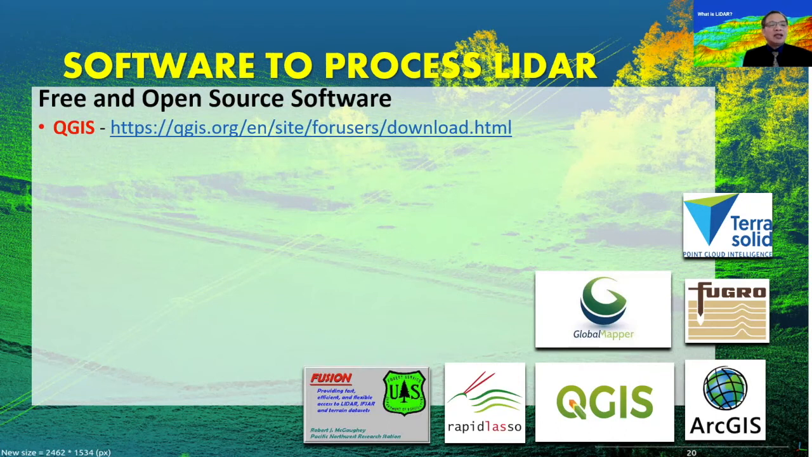The good thing about QGIS is that it works on several platforms or operating systems. It comes in different flavors and can work with different operating systems such as Mac. There's a Mac version, a Linux version, and a BSD version.